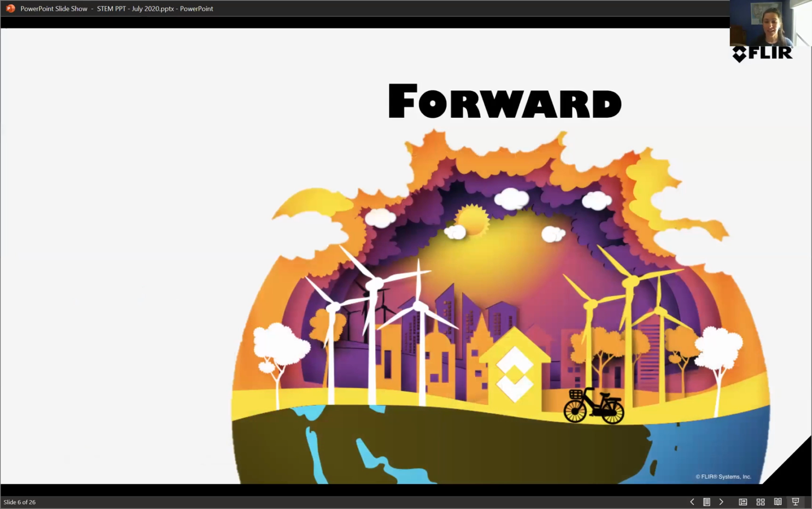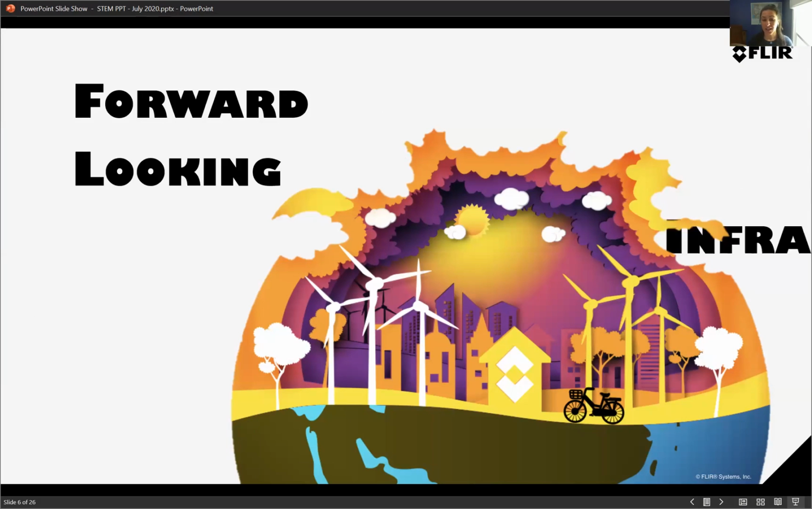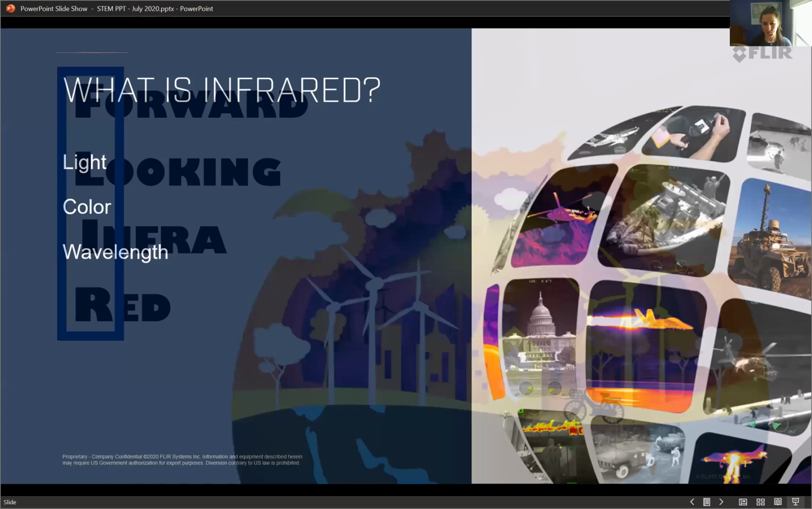So like I said, the company I work for is called FLIR. That's actually an acronym. It stands for Forward Looking Infrared. So forward looking, you can figure out what that means. That just means it's looking towards the front of the camera. It's not looking at light infrared coming through a substance. It's looking forward at it. And then infrared is what we're going to talk about now for a couple minutes.